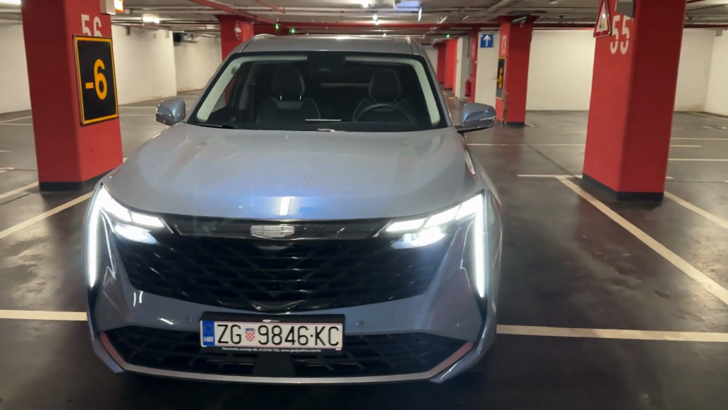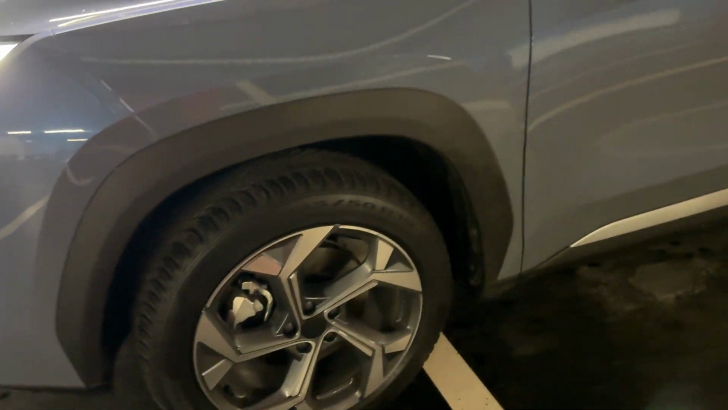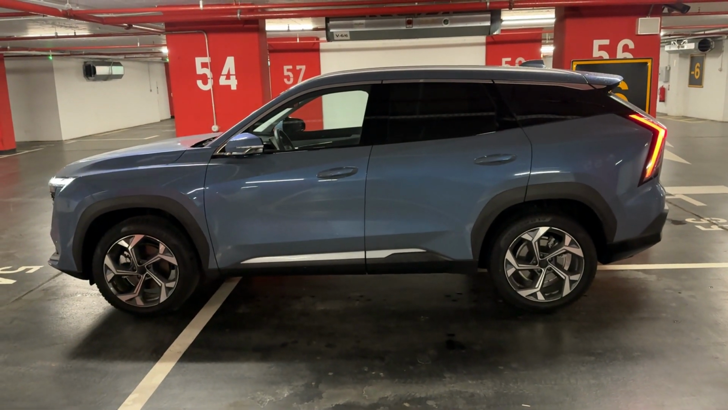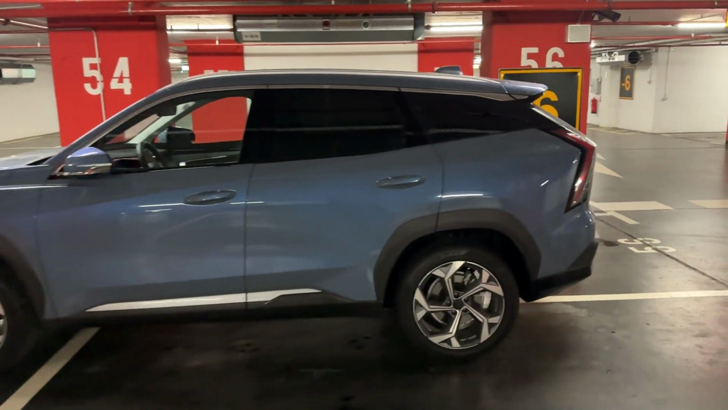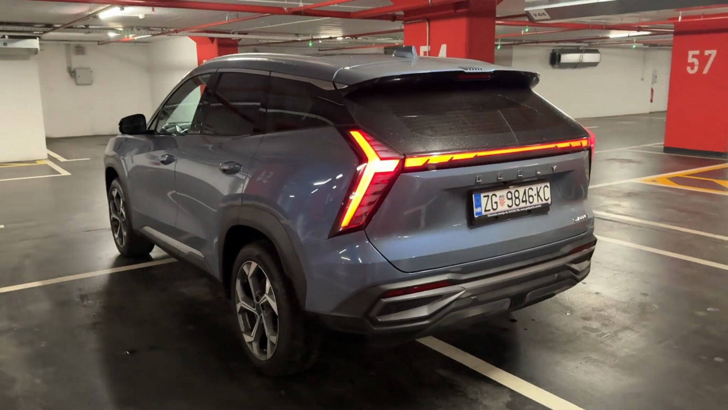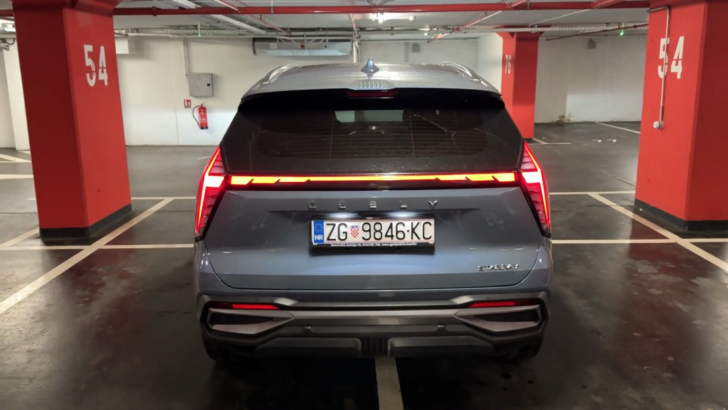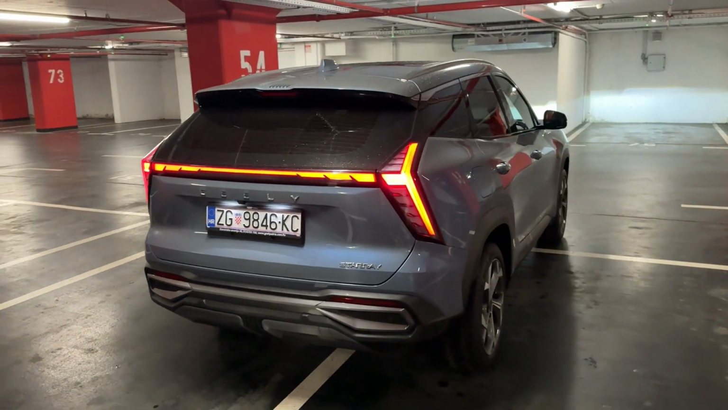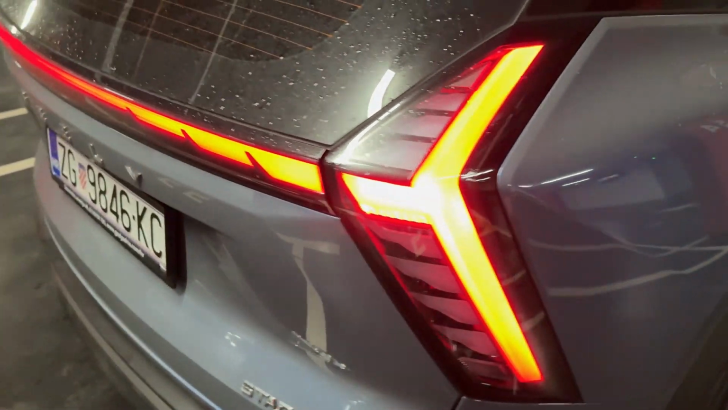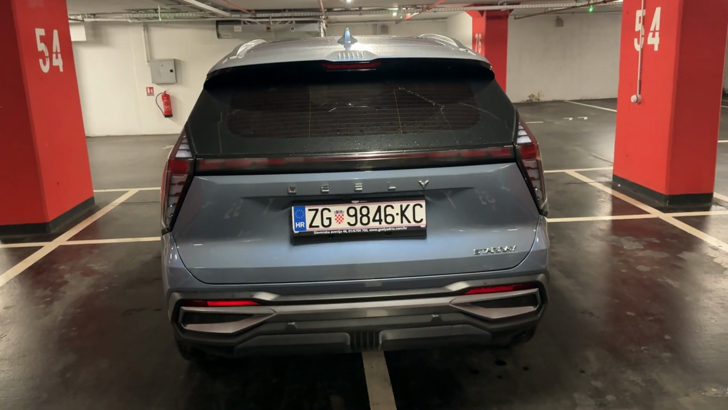And now we will move on to the side where you will notice the pronounced wheel arches, 19-inch wheels. Here is your side view, and the car locks itself when we go away, and I will now unlock it once again. There we go. Look at this. The taillights have a gorgeous design, connected taillights with this beautiful animation upon unlocking the car, and very pronounced styling here. Look at the shape, and then again this line emphasizing the width of the car.